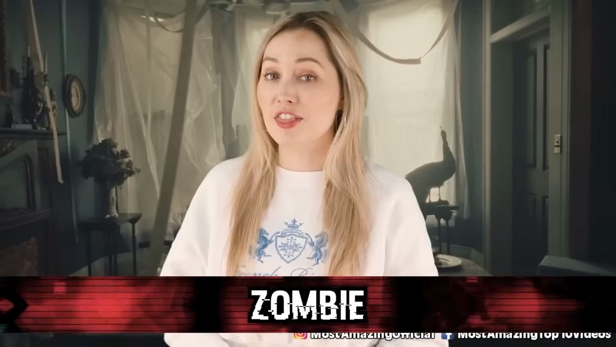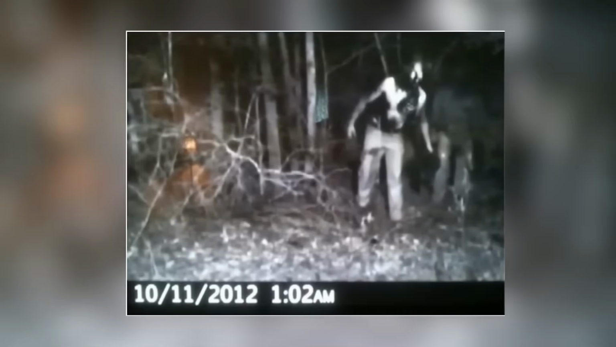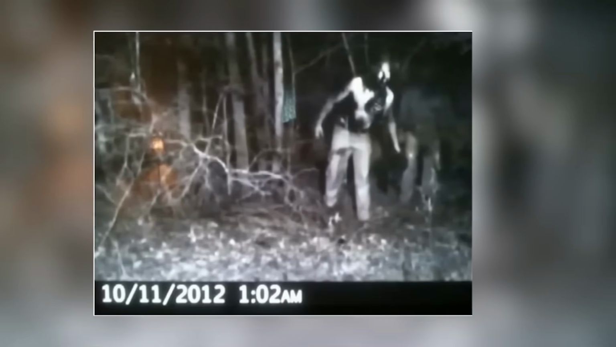Or antennas? In our number 10 spot, we have the zombie. On November 10th, 2012, a creature was caught on a trail cam. Now, there is much speculation over this picture, as a lot of people say that it's 100% a zombie. The thing is, logically, it's just a bald, tanned human with his shirt off walking through the woods at night.